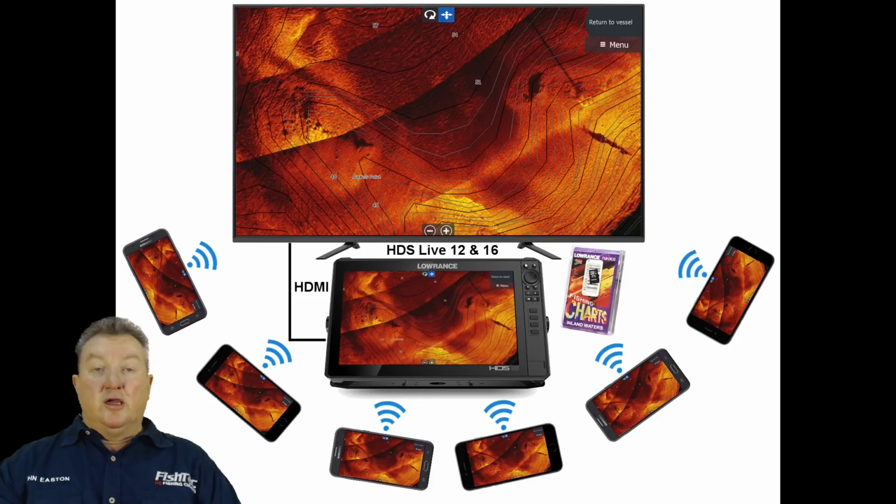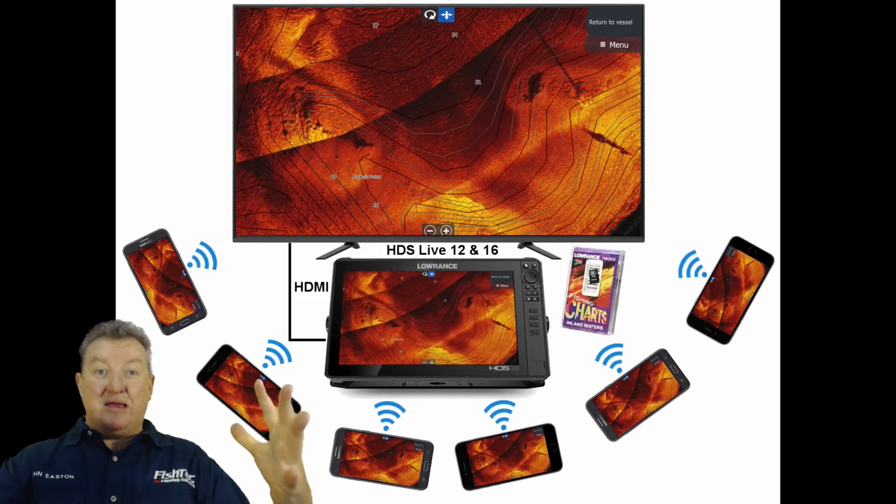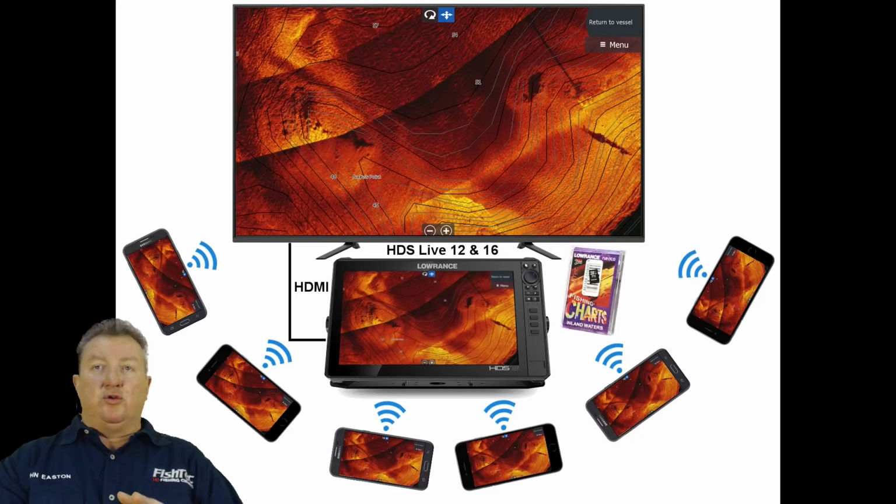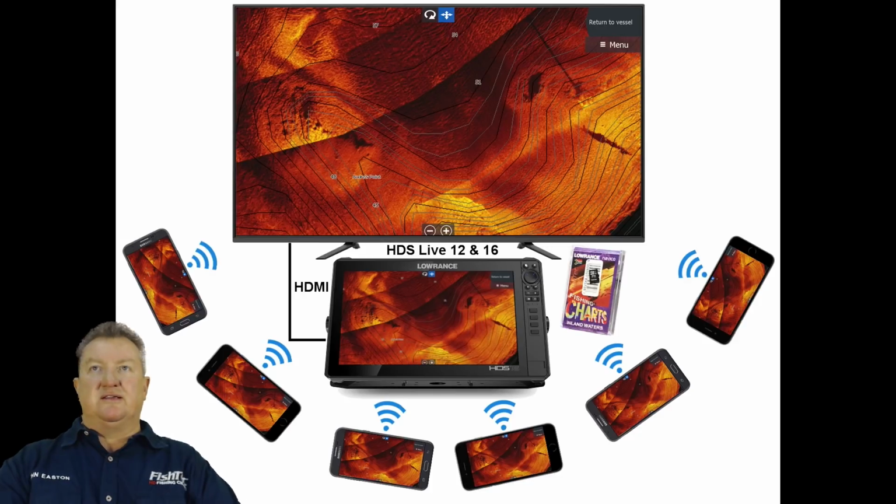There we go. Okay guys, if you've got what I've got in front of me right now, this beautiful massive HDS Live 16 water machine, there's no need for dongles and slave phones and anything like that. It's got an HDMI output on it. You bang it from the unit straight into a big TV. It doesn't matter how big that TV is. It can get as big as it wants, high resolution, and it'll just work like a dream.